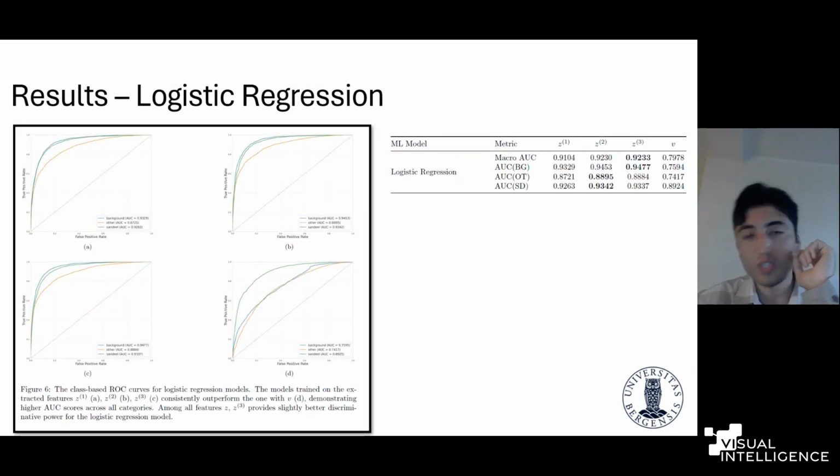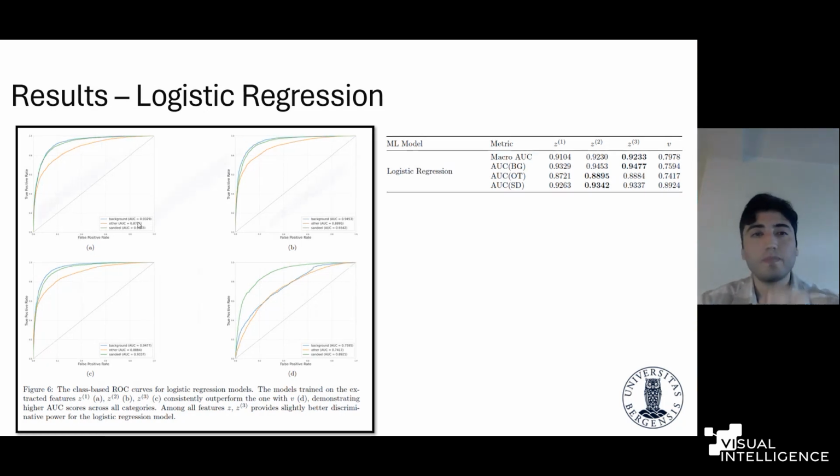And the results for the logistic regression model, as you can again see in the results summary here. Again, the Z-based logistic regression models are performing better compared to the ones with V, and we visualize the ROC curves here, and we again realize that the worst performance is again coming from the other class, which is shown with the orange color, as you can see, compared to the other classes. These are class-based ROC curves. The other class is not performing well here.